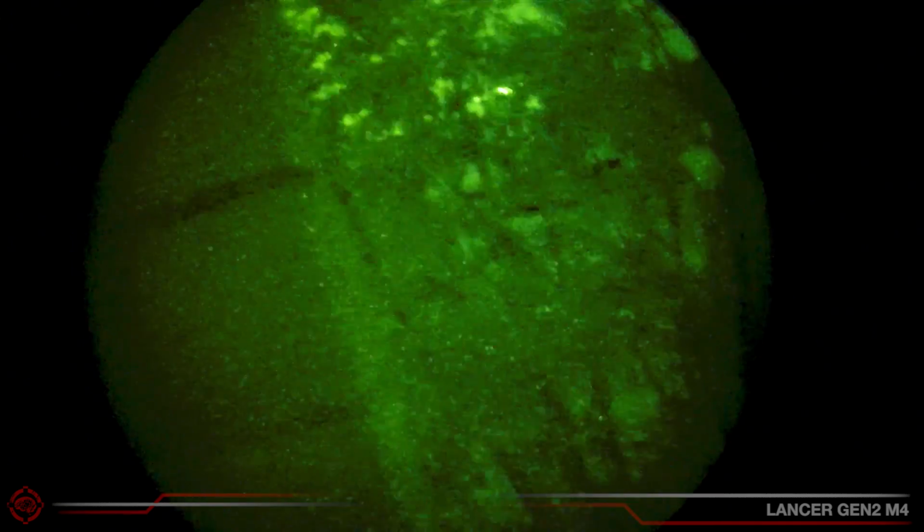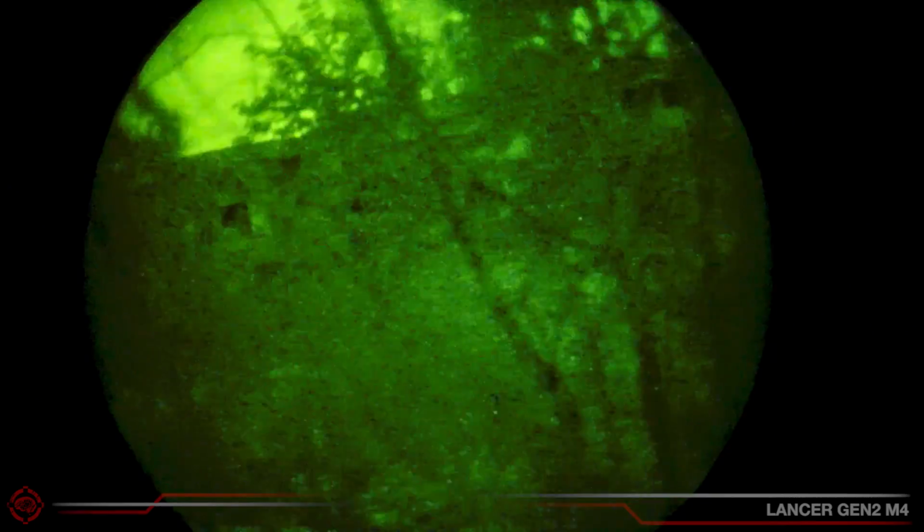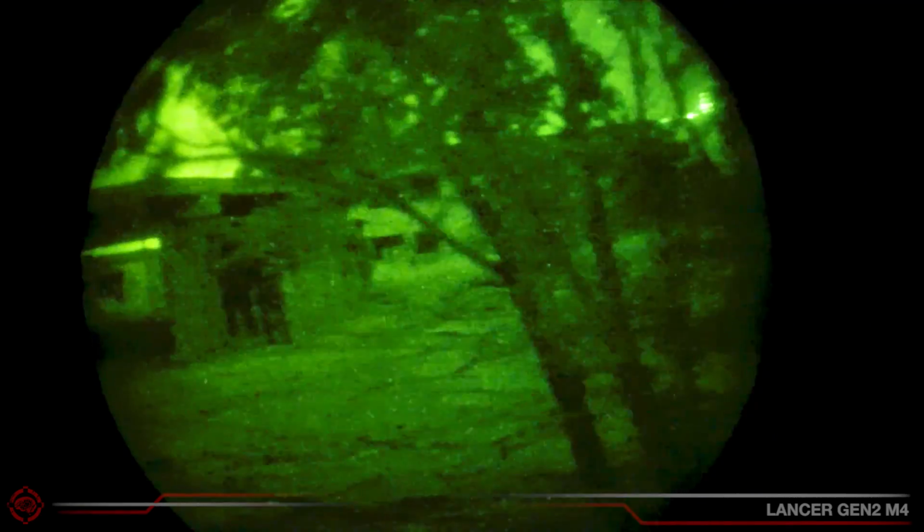Eventually we get him and move deeper towards the enemies. We're at the back of the building right now.